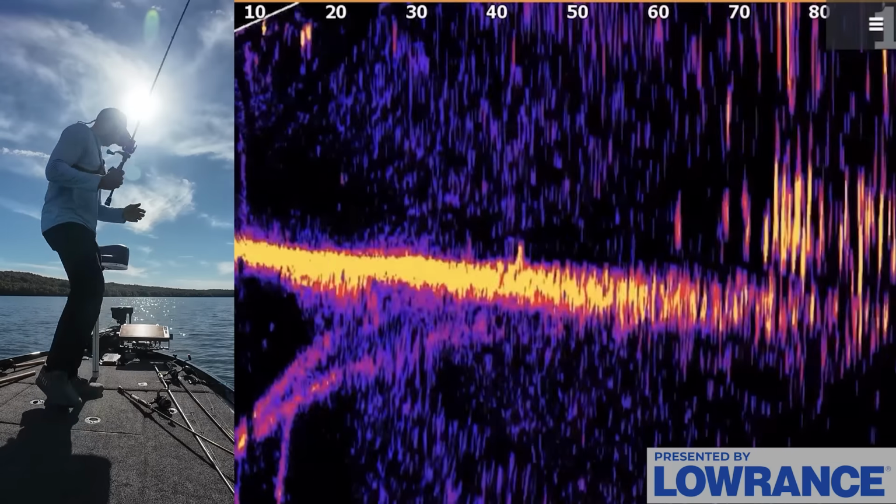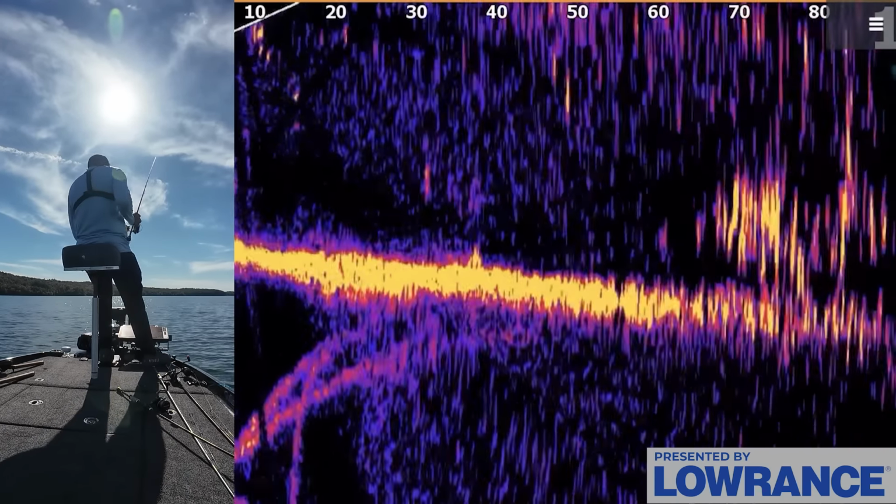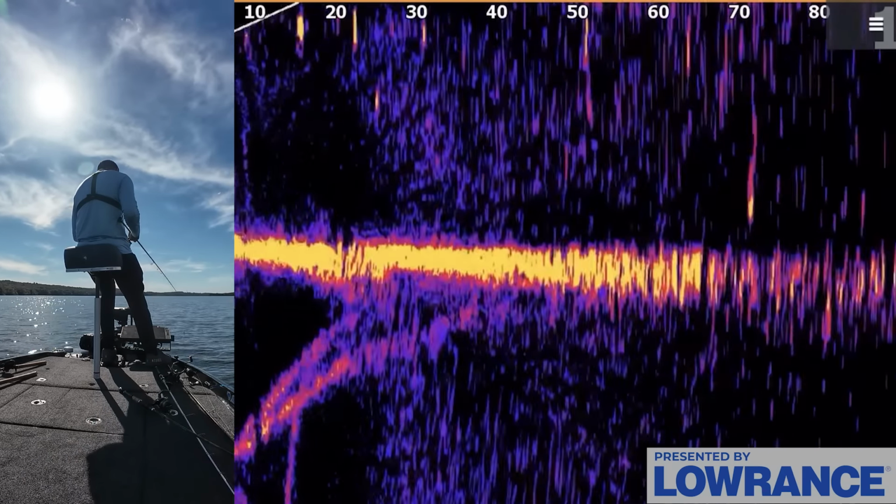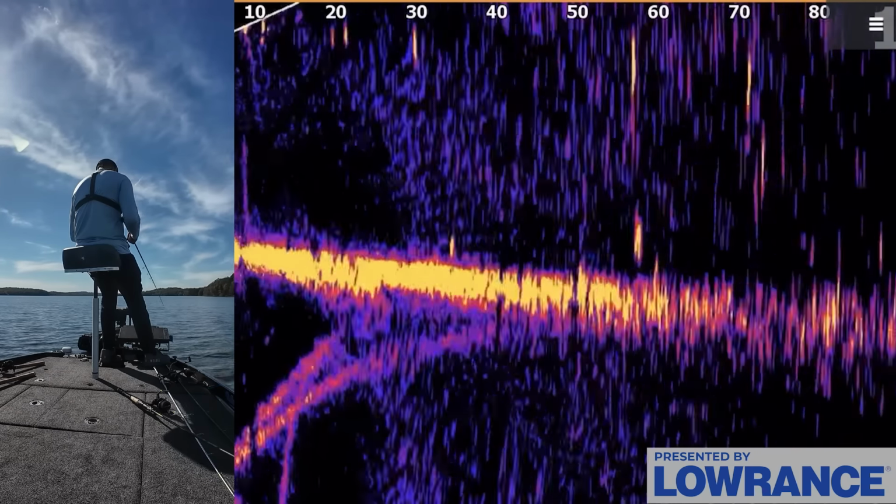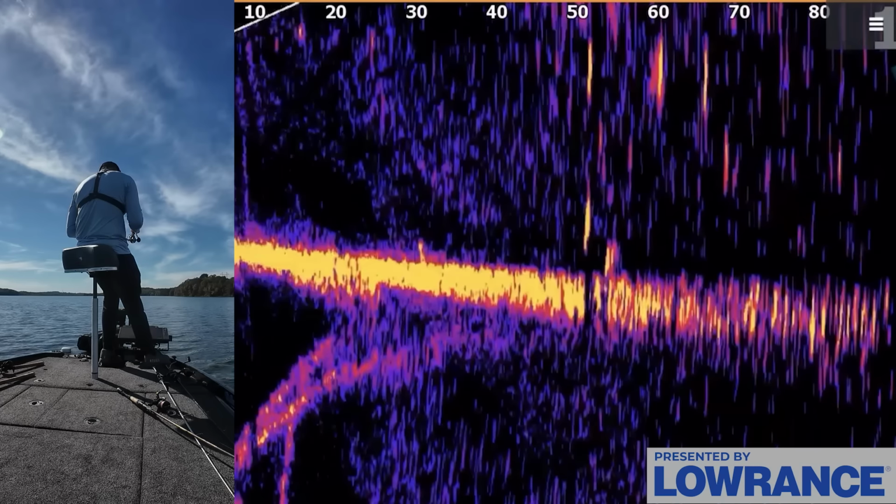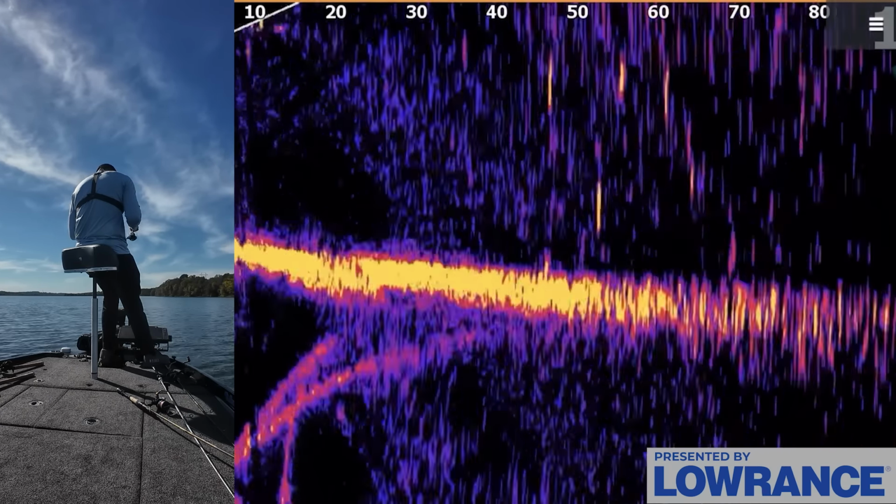Let's get this back on, this little hover rig. This is my one-two punch right now. There's more piles around. We can go fish. A couple of fish, they're kind of floating up in front of me here. You can see them right there at 45, 50 foot. They're kind of on the bottom.